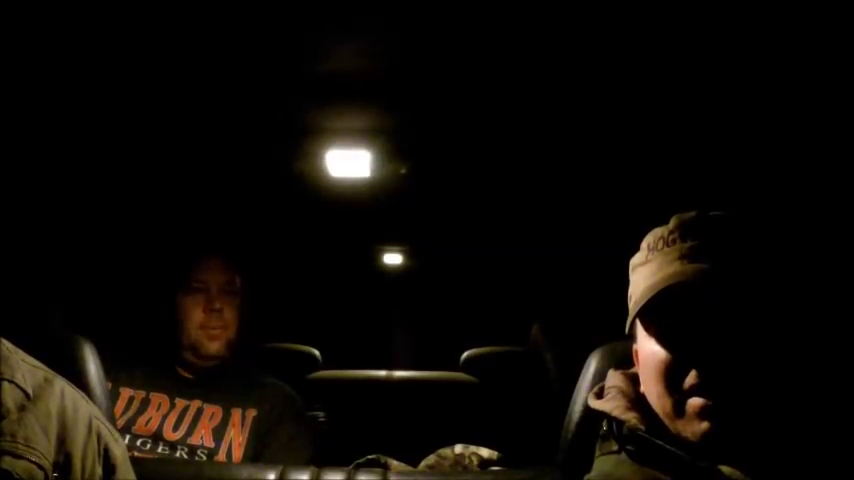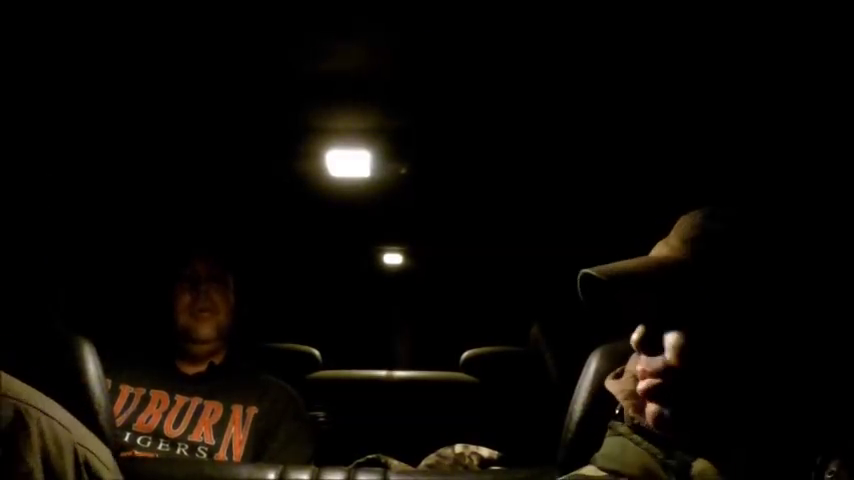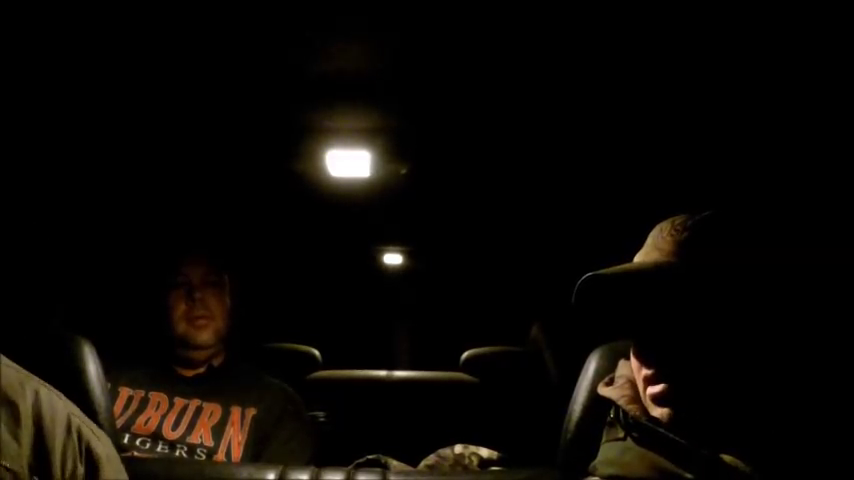Alright, I'm Chad Leverett in Auburn, Alabama. Just found this deer, shot it 48 hours ago. What'd you shoot him with? 270. It was an up close shot, 20 yards or less away from me. So you probably didn't get much expansion with all the power. No. Got good blood on him.